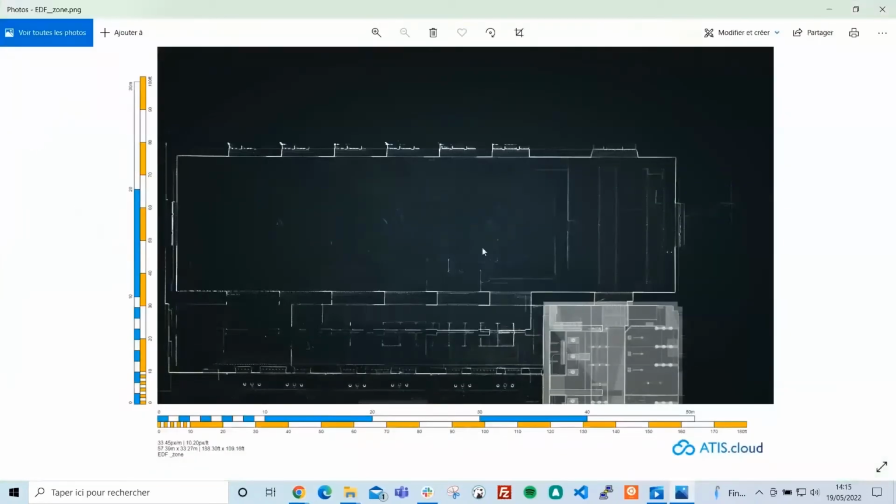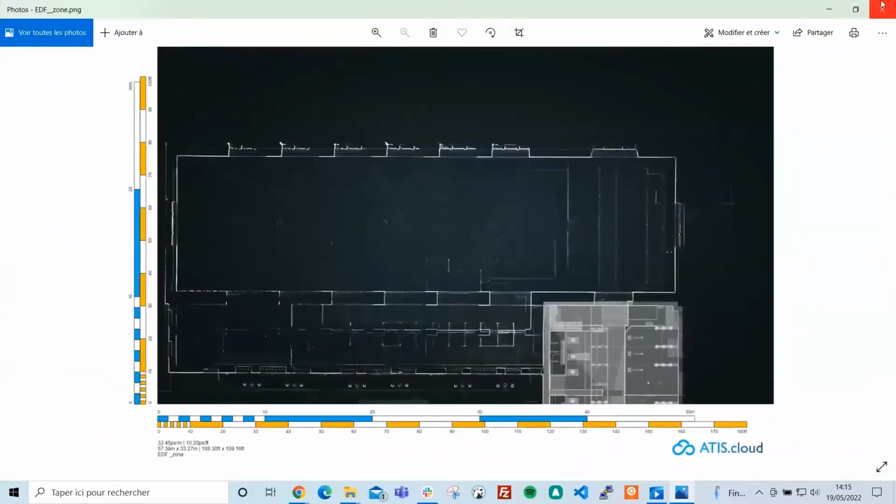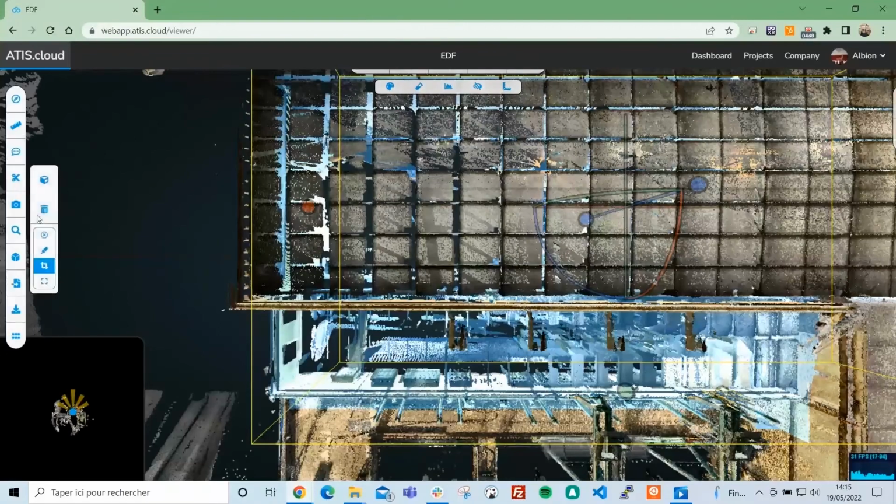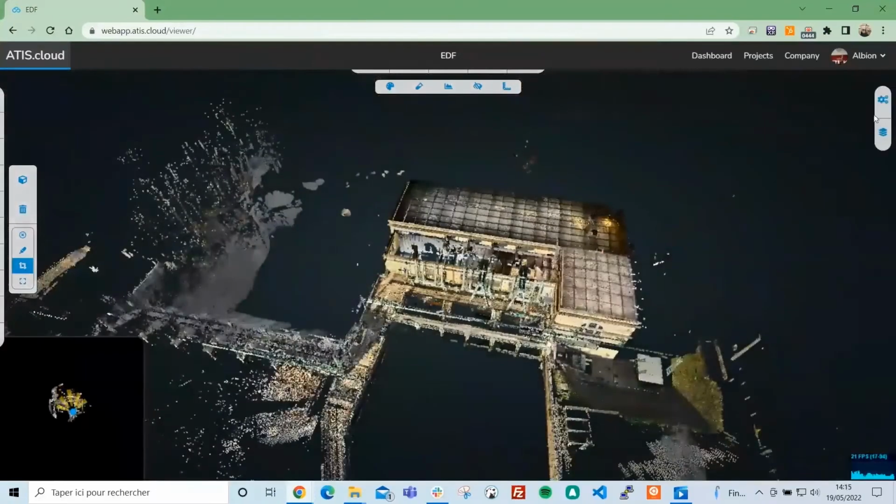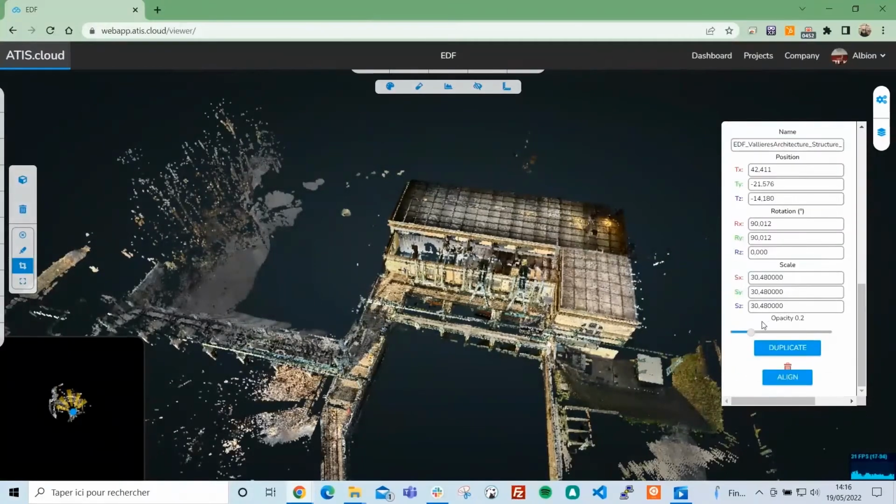The ortho image that is downloaded, you'll get it automatically on your computer, but it's also available for those that have access to the project and can download the file. Then you can import your ortho image into the software that you're used to working with locally and create your plans directly on it. What else you can do with ATIS.cloud is clash detection.